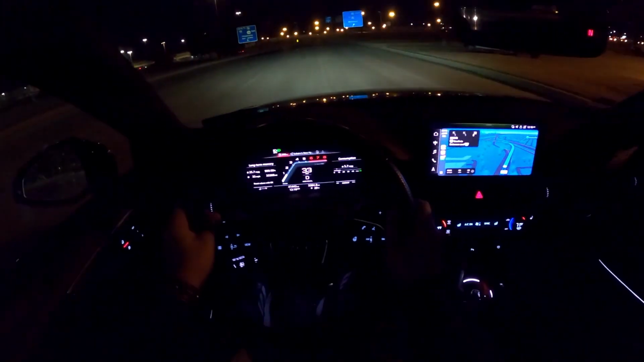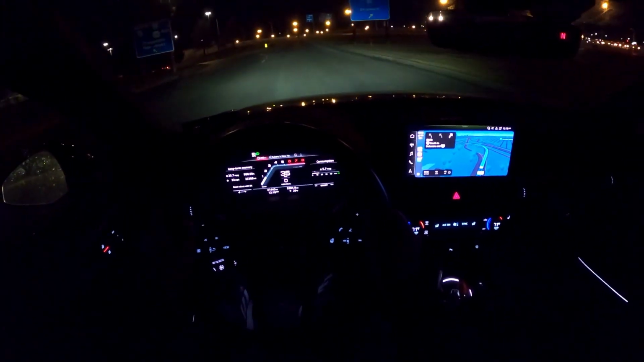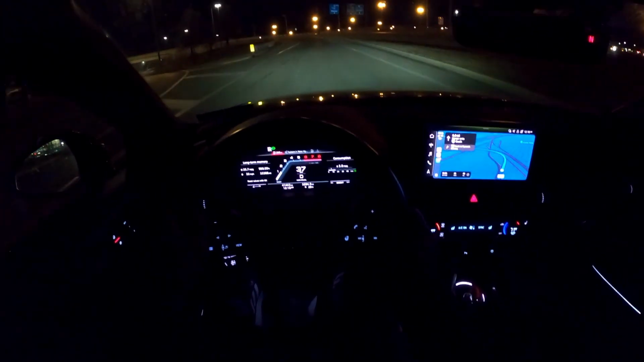Getting up onto the highway at a nice glacial speed.